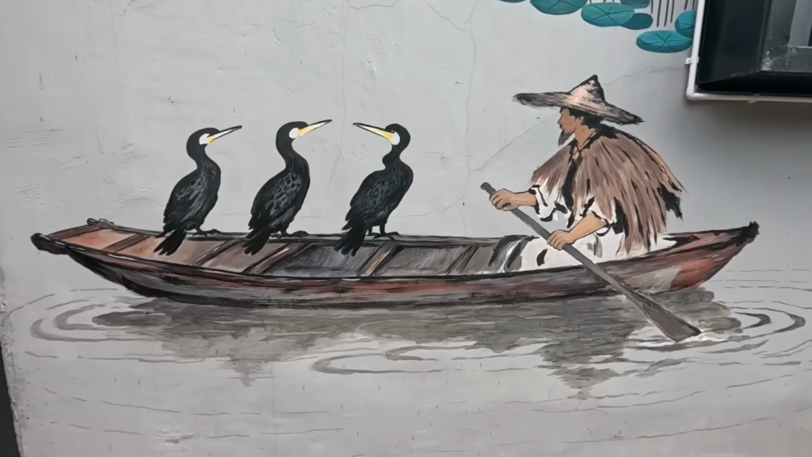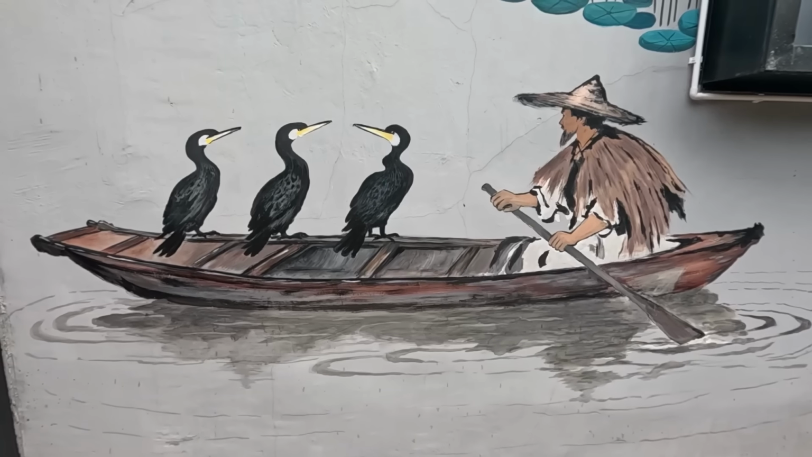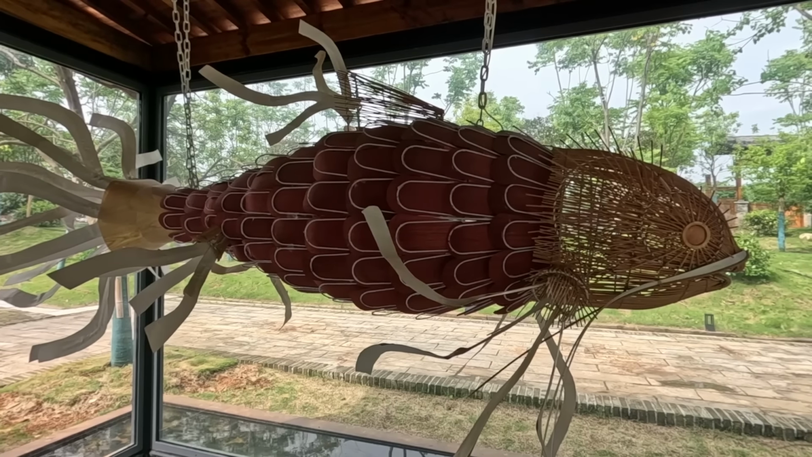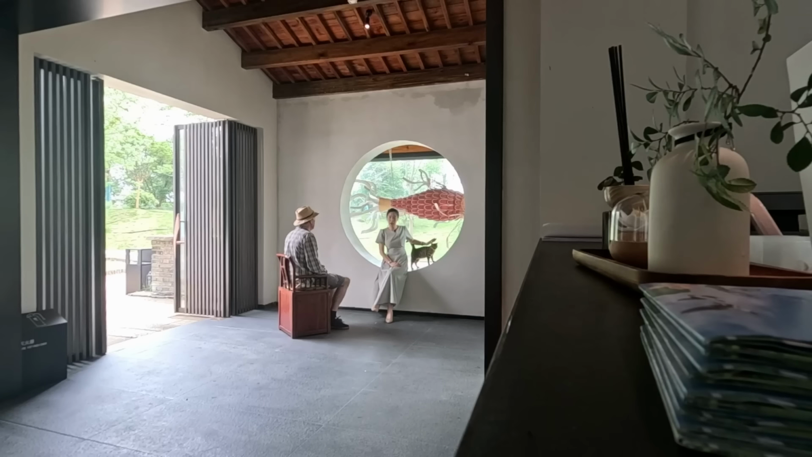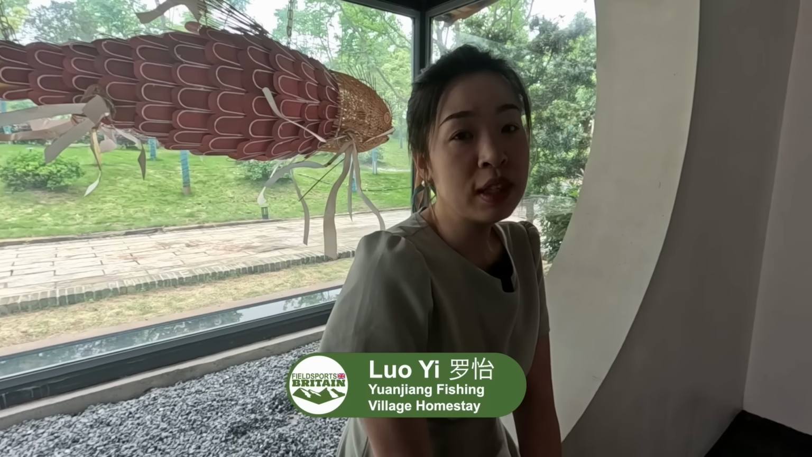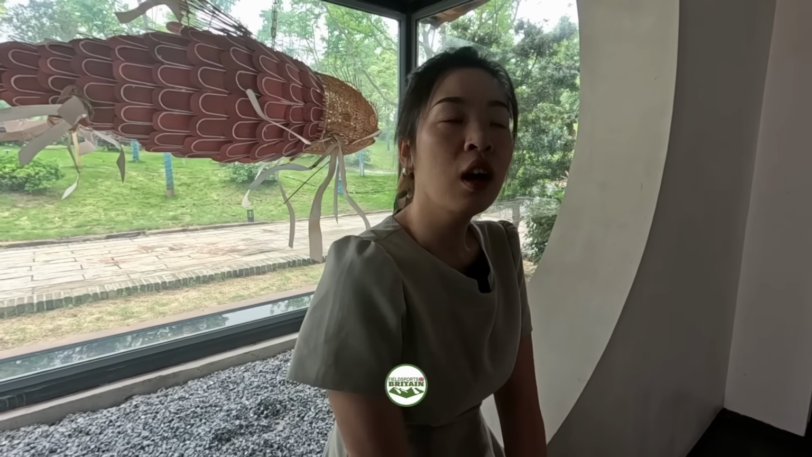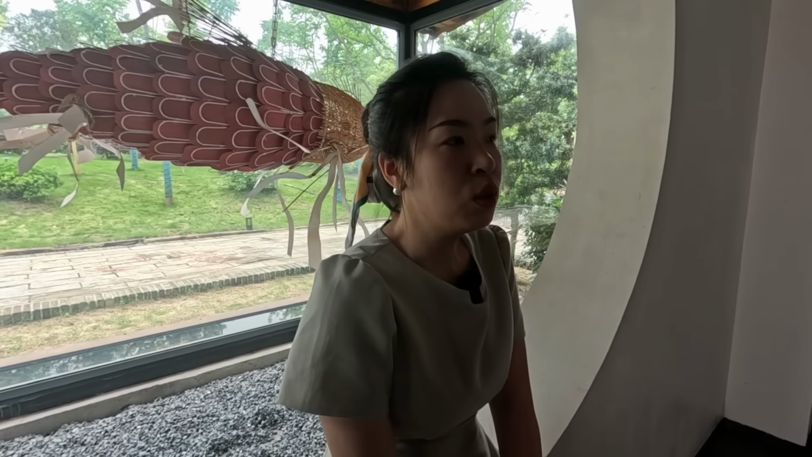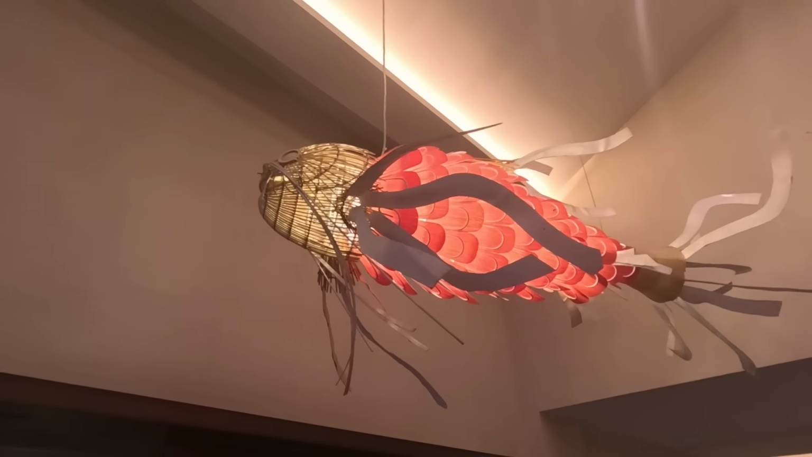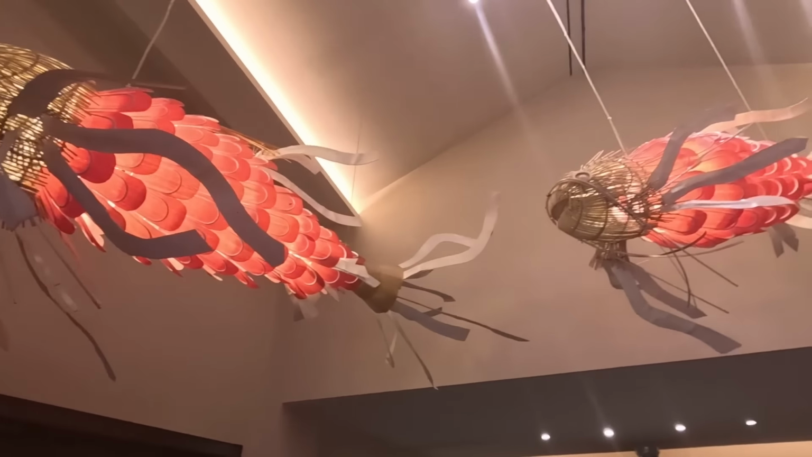Halfway down the Yangtze, I visit the village of Yuanjiang on Dongting Lake, a former fishing village turned tourist destination. Luo Yi owns the guest house where I'm staying. Because China now prohibits fishing, we have transformed the guest house. We have taken the fishing village culture and turned it into a guest house experience. At present, in Yuanjiang, we are the only guest house of this kind.